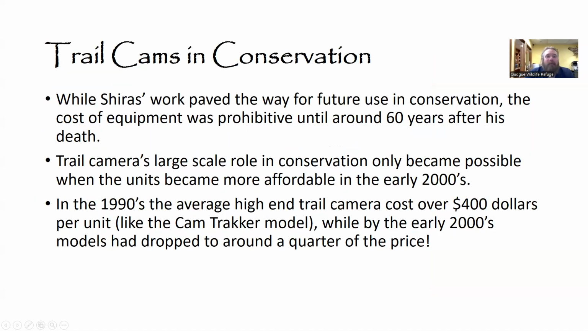So this brings us a bit closer to current day with trail cameras in conservation. And while George's work paved the way for future use in conservation, the cost of equipment was incredibly prohibitive at that time. And even though he had made a number of innovations as far as the equipment itself, it was still very, very bulky until the last couple of decades, as it turns out. And it was really in the, pardon, the early 2000s that this technology became affordable to the point that it could be readily used in conservation.